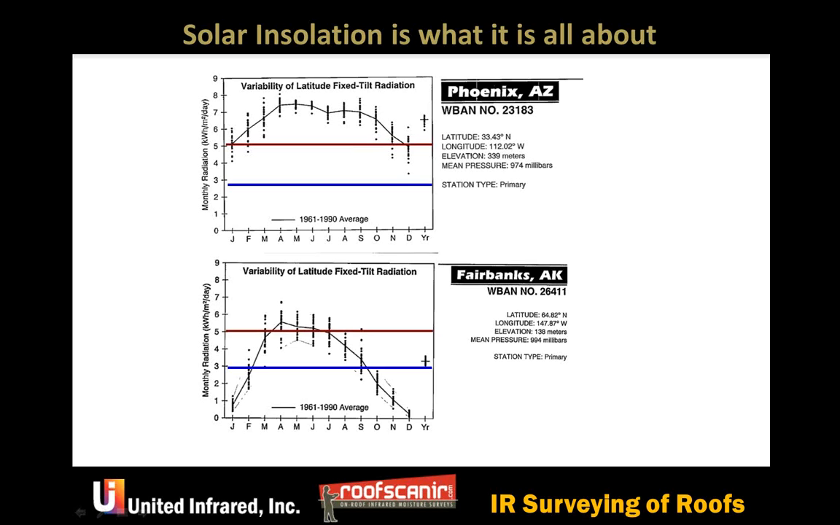One tool that we all use, and particularly those of us that travel quite a bit, are the government-provided solar insulation charts. What that means is that they have already charted at different latitudes across the country the temperature variations based on the direction that the sun is shining down on the earth, hence the solar gain aspect.